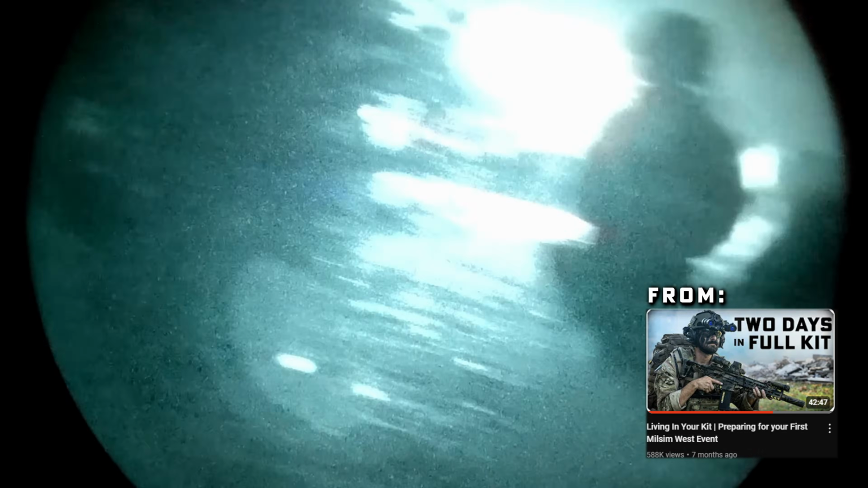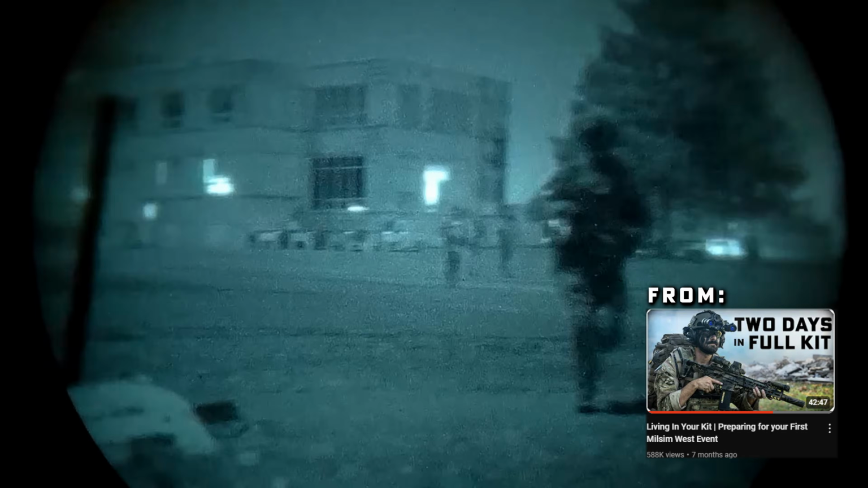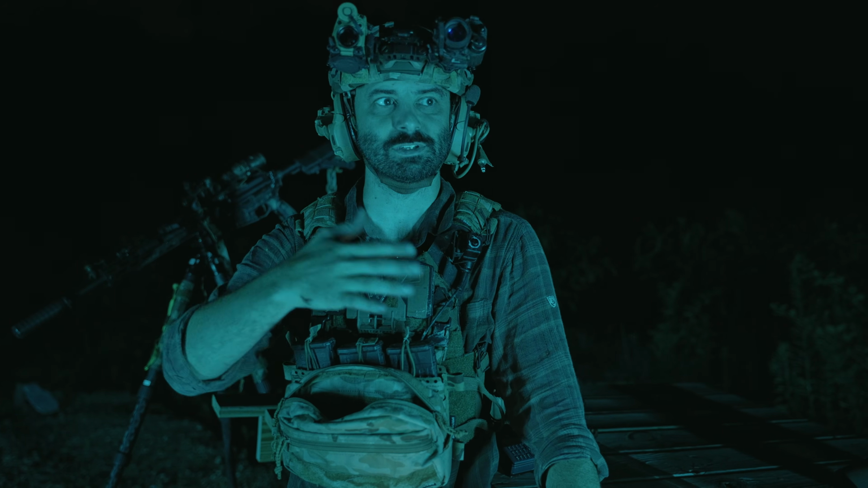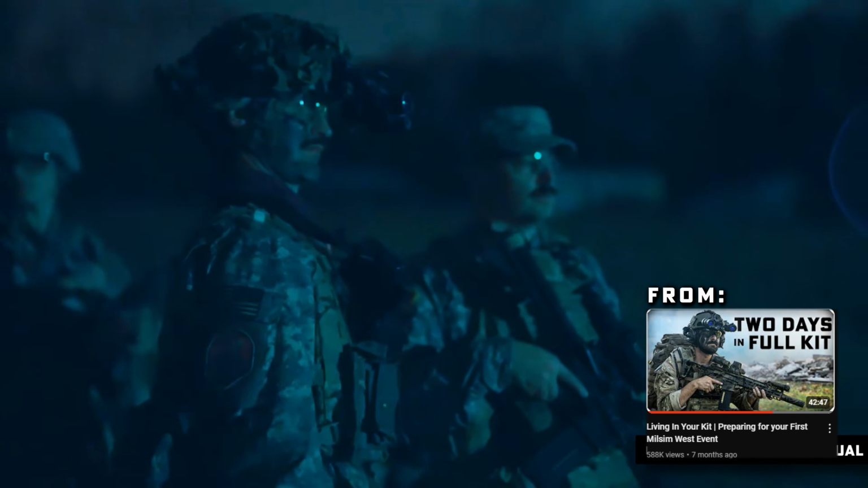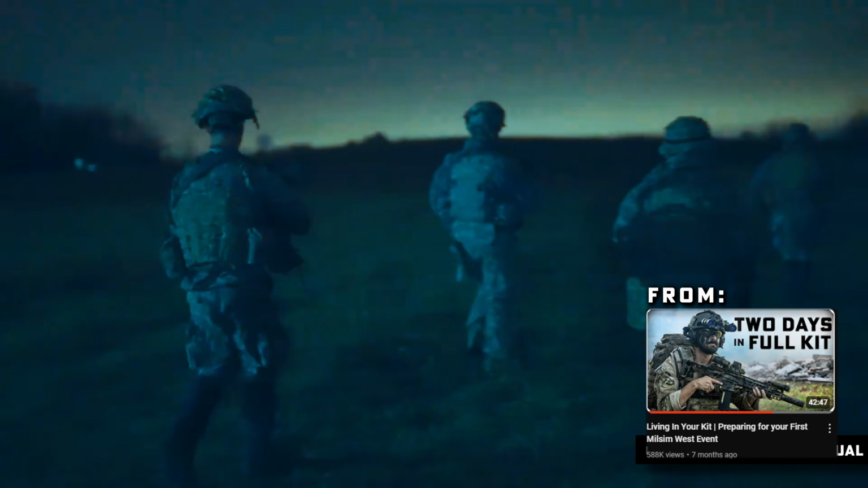Ideally, what this would look like, let's say you're in a group of 6 guys, the guy in the lead has a thermal that is clipped on to the helmet, and he's navigating and he's making sure there's no heat signatures popping up as they're going, taking breaks every so often to stop, scan, listen, your sills, but with the thermal. Ideally, the guy in the rear also has thermal on a helmet, so he's constantly scanning behind and around as you stop.